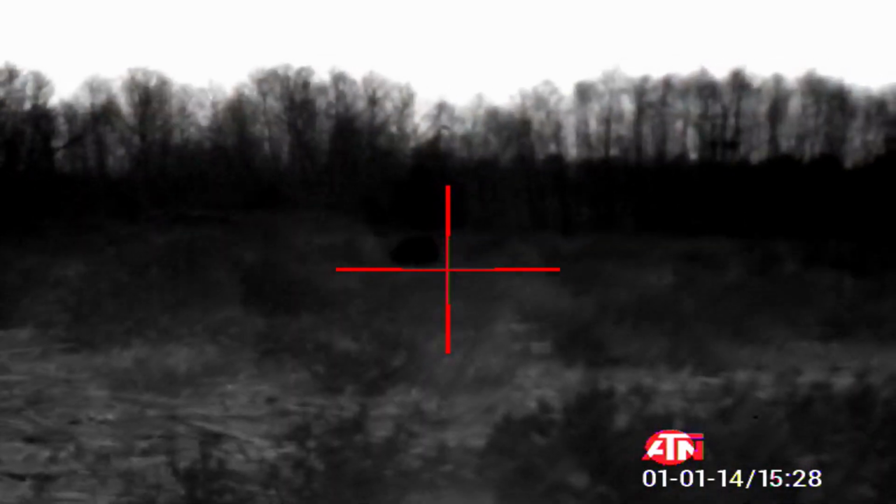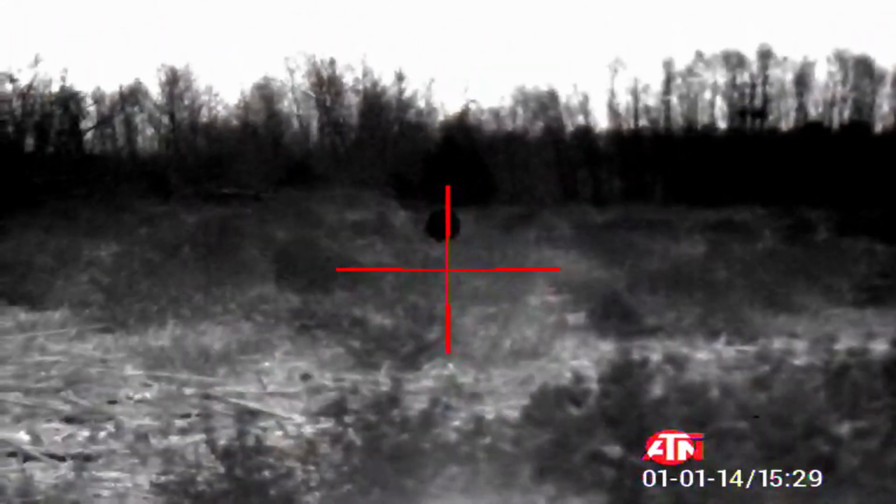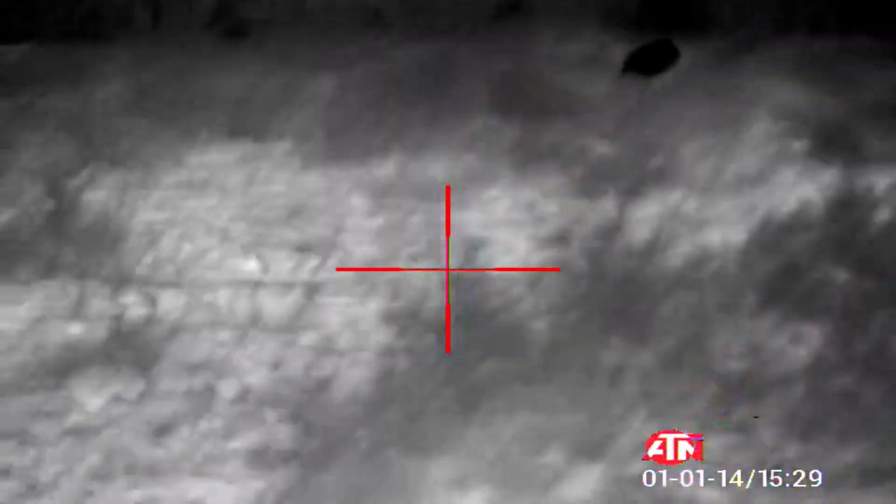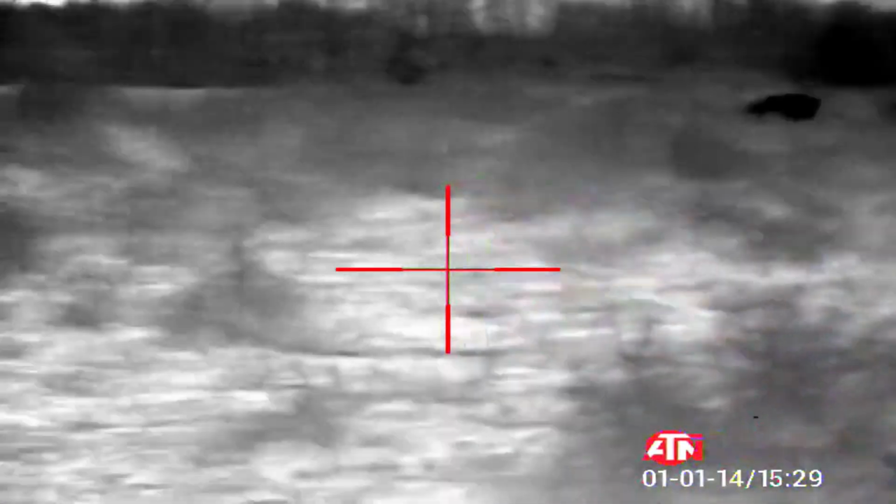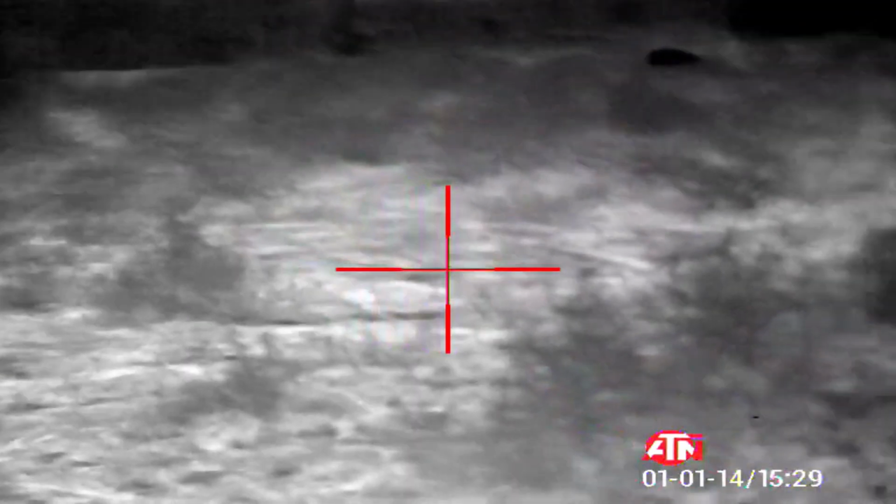Right at it. As you can see, I'm having a hard time, guys, trying to see this hog. Now, when I go down a little bit, it's perfect. But as I go up to look at him, it's hard to see because I've got a black hog with a blacked out screen. I'm about to get shooting.